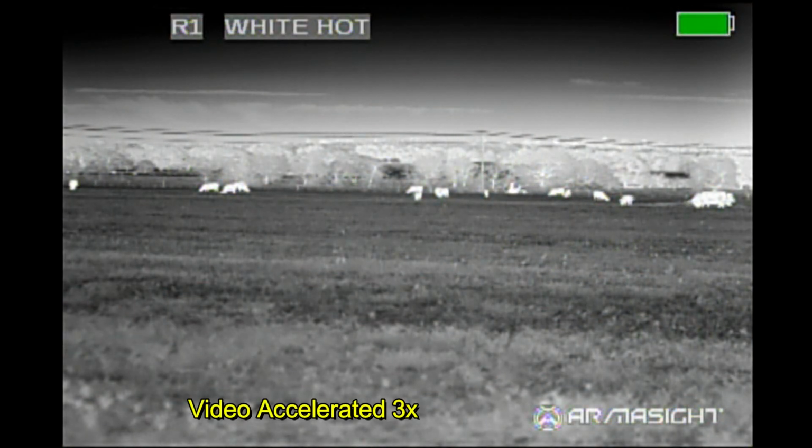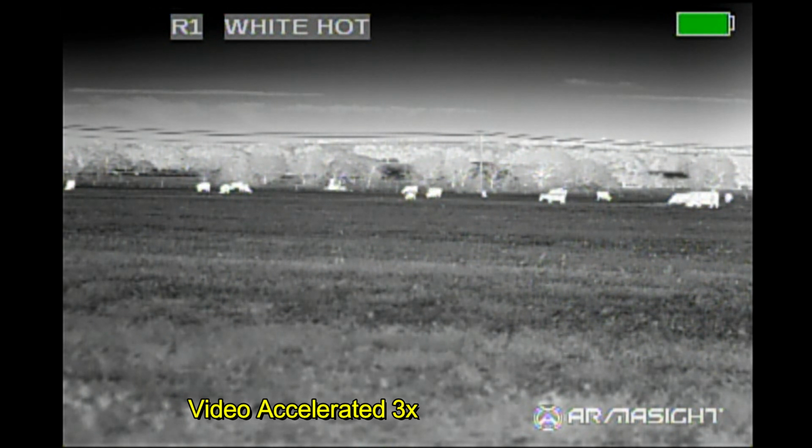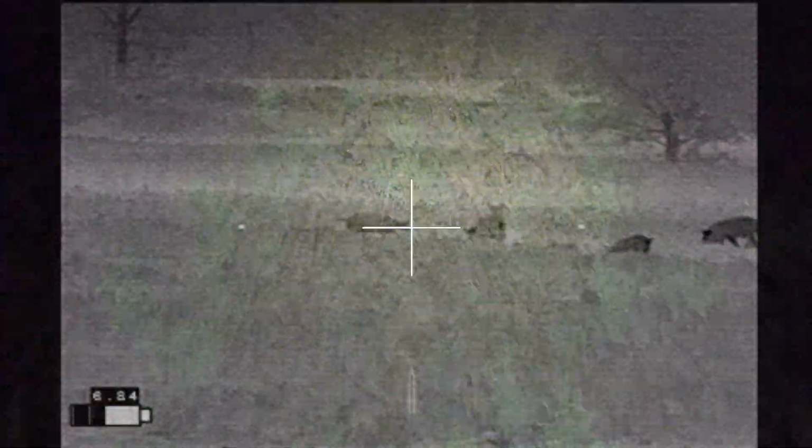It was a beautiful evening to go hunting, and I arrived early on my property and watched the landowner go back and forth on his tractor working his field. And after dark I started searching his property for hogs, and the vegetation was absolutely noisy. It was dry and crunchy from the dry weather we've been having.